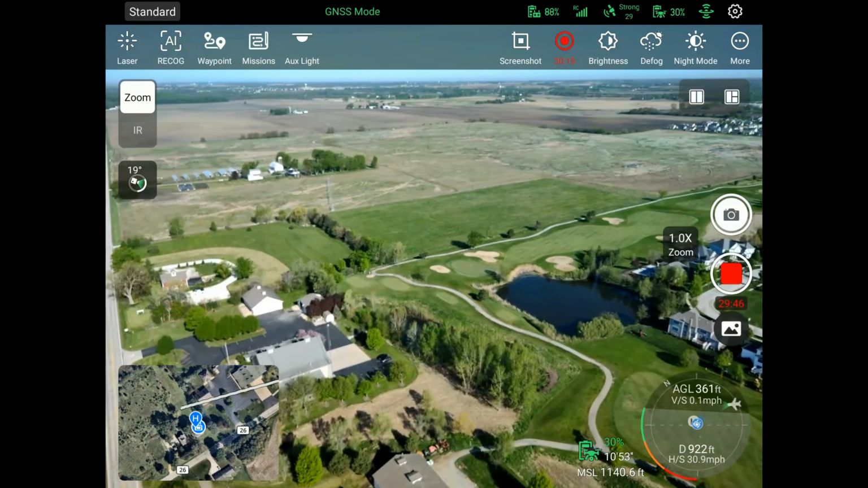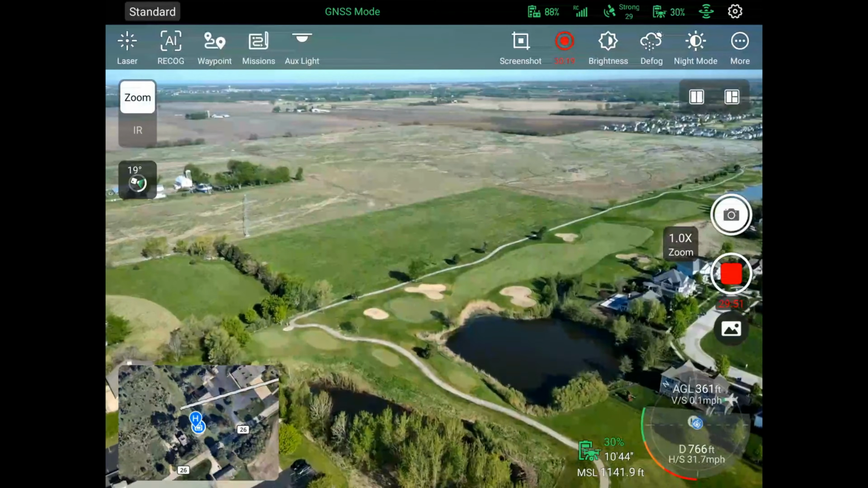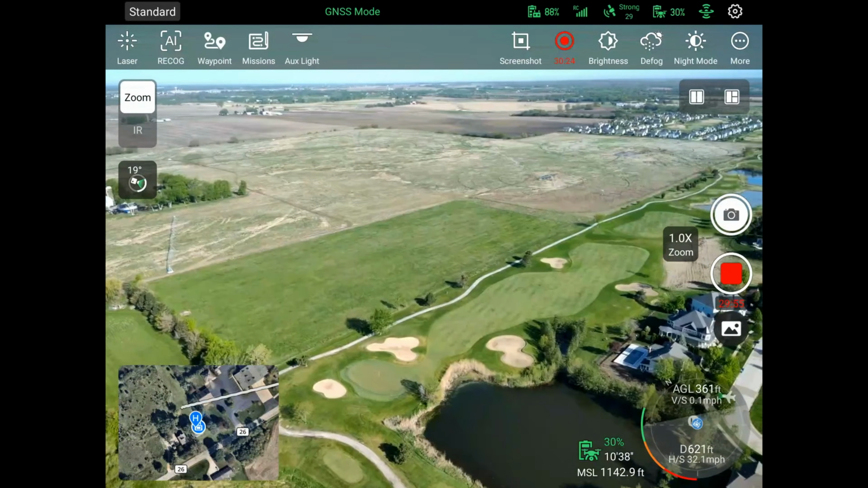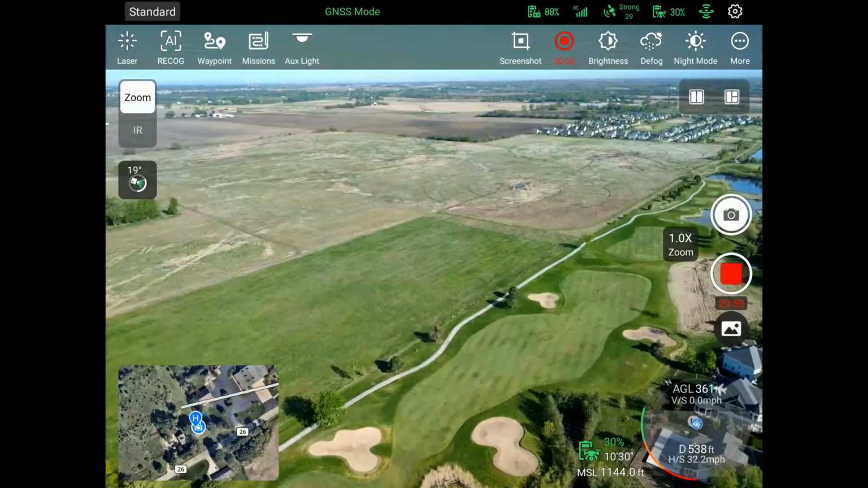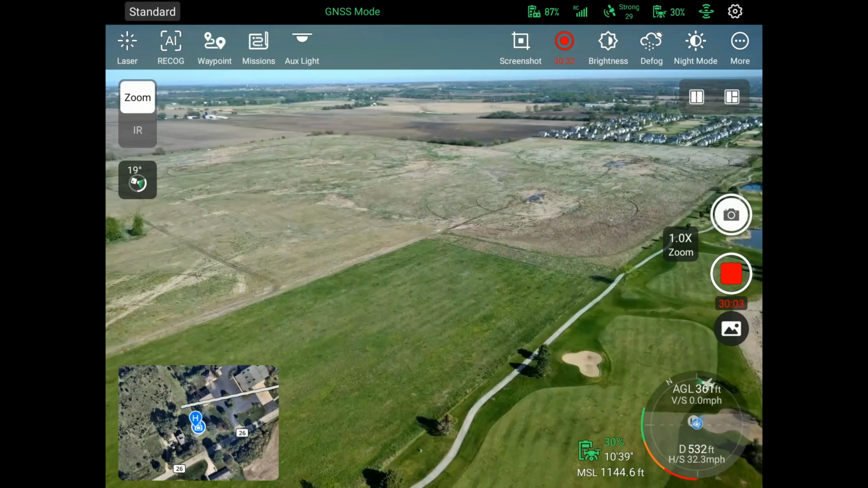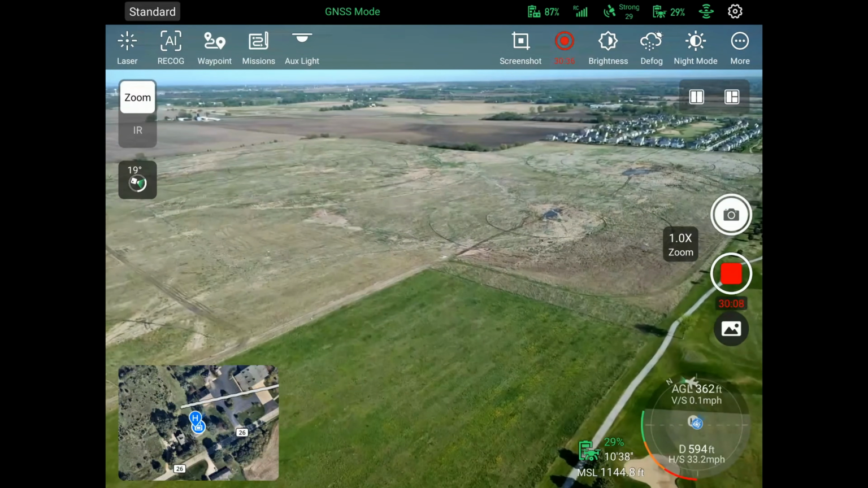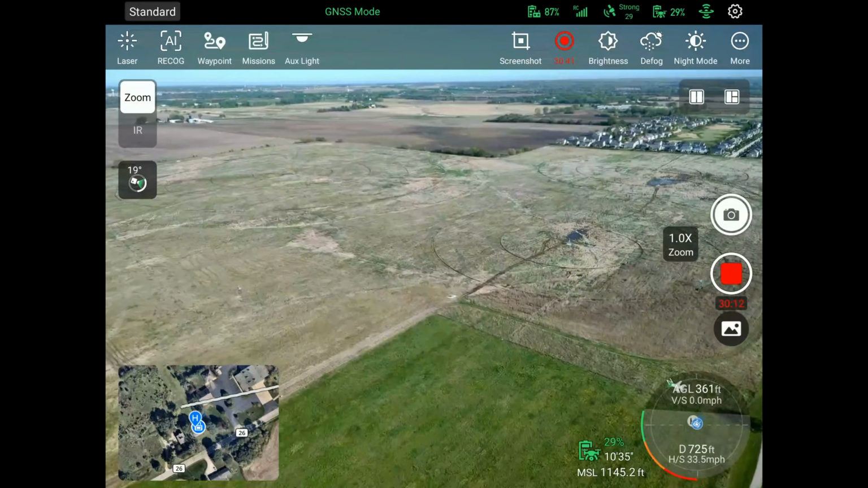640 by 512. That's the resolution. That's as high as you're going to get on a consumer or enterprise drone these days. Obviously, the government probably has higher resolution than what we're able to get. But you guys can see this drone is flying really nice. It's very smooth, easy to fly. We'll come back my way.